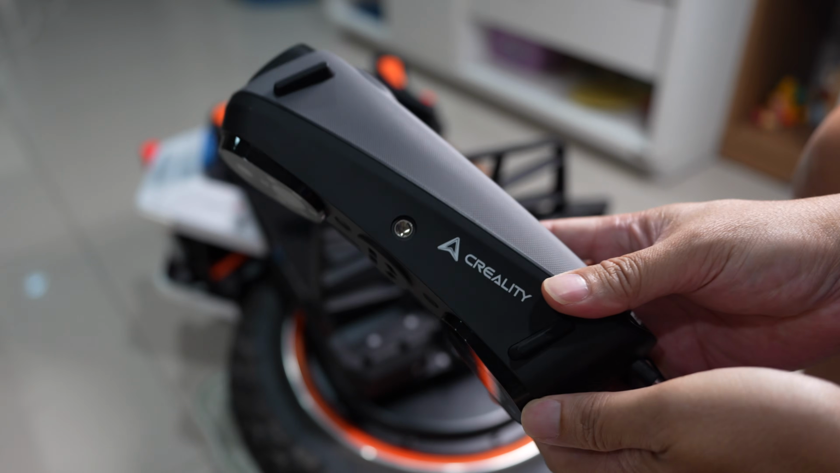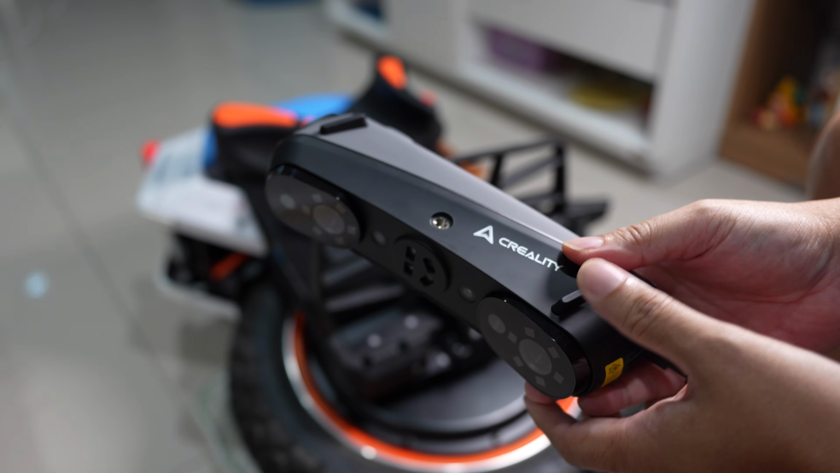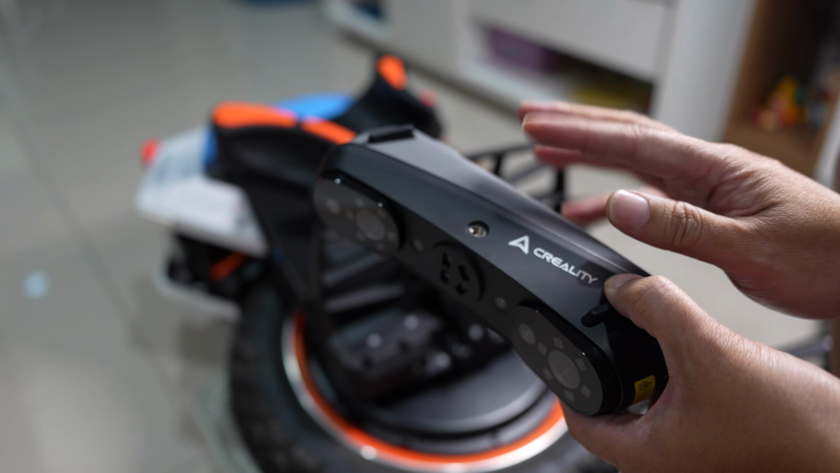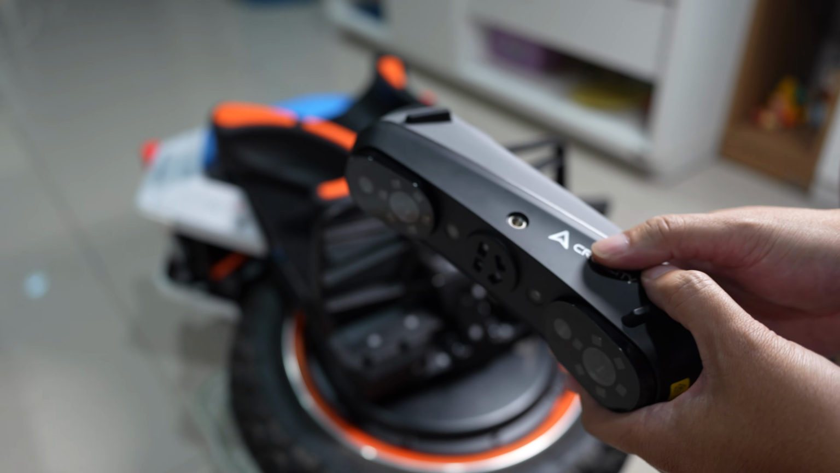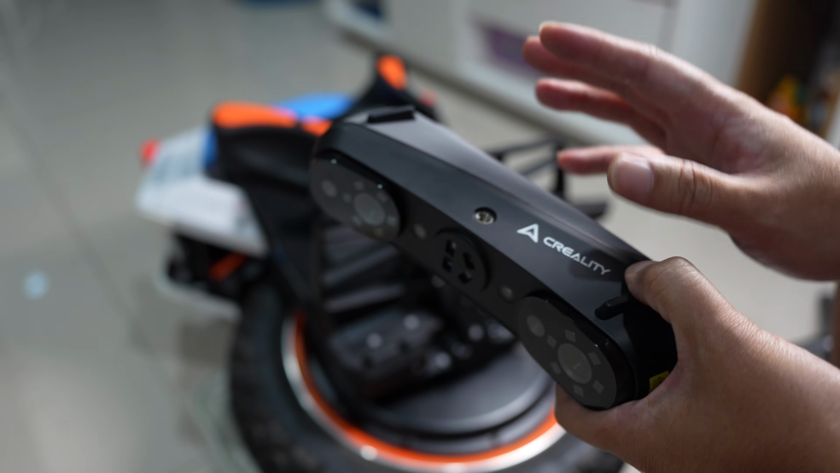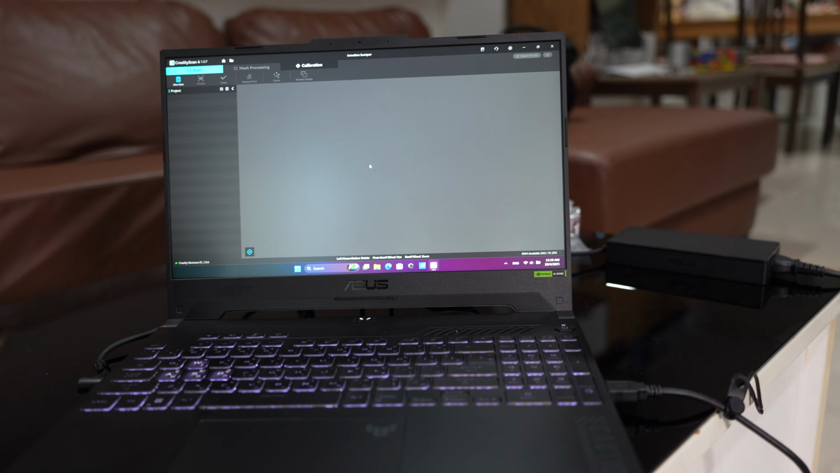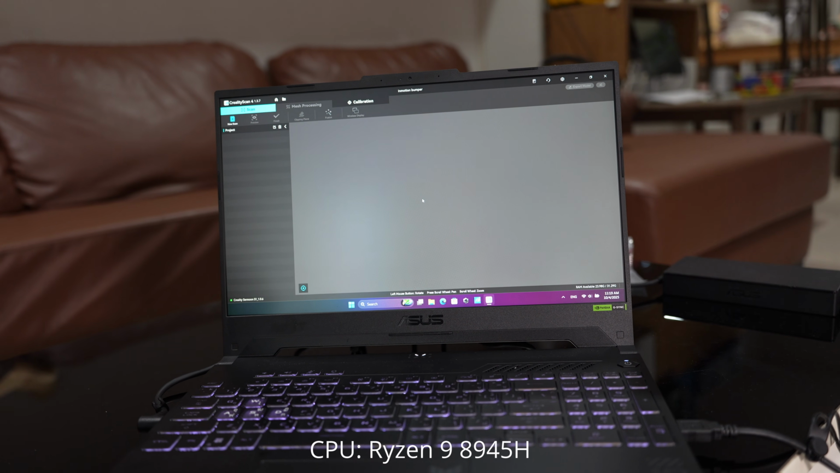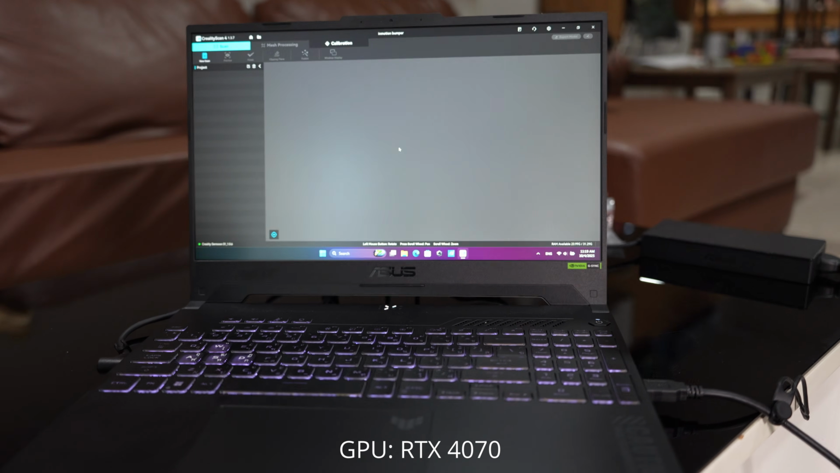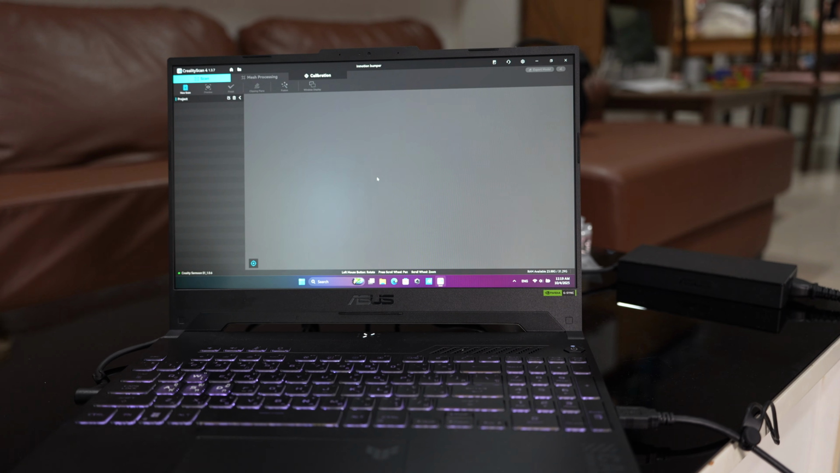Okay, so I'm going to use the Creality Sermoon S1 for making this 3D scan, and I'm going to test it with the new software version 1.3.7, which will improve the scanning speed. My laptop here has a Ryzen 9 8945H CPU and an RTX 4070 laptop GPU.